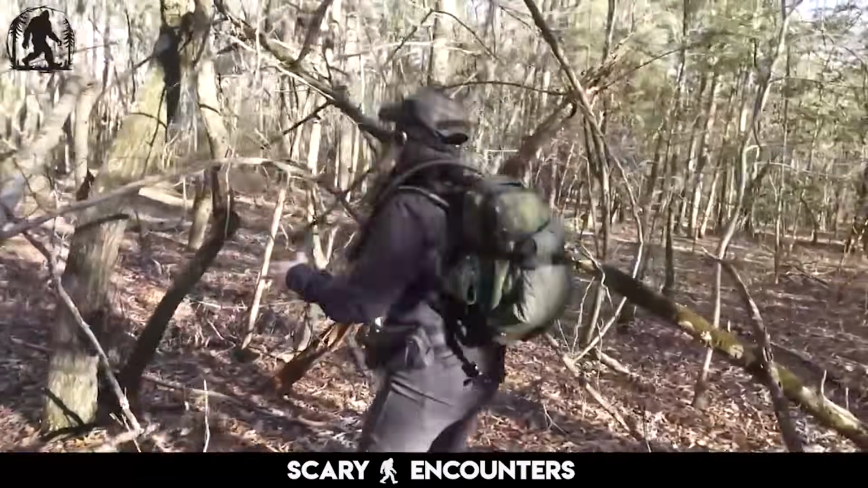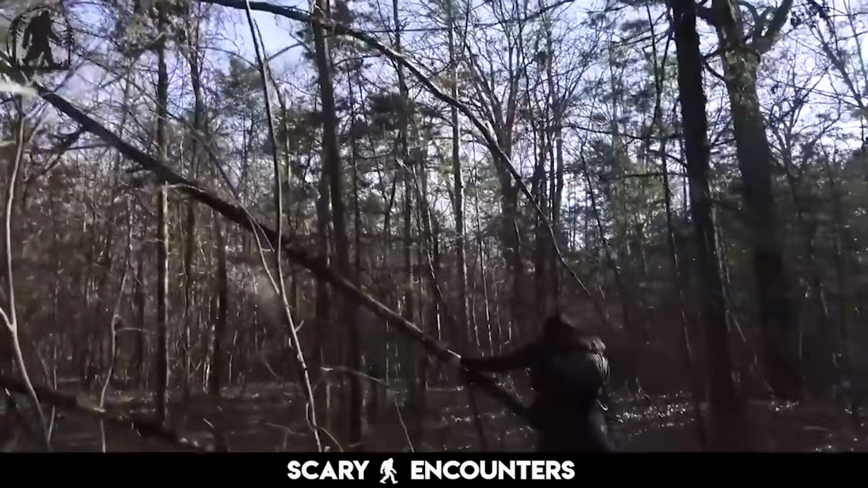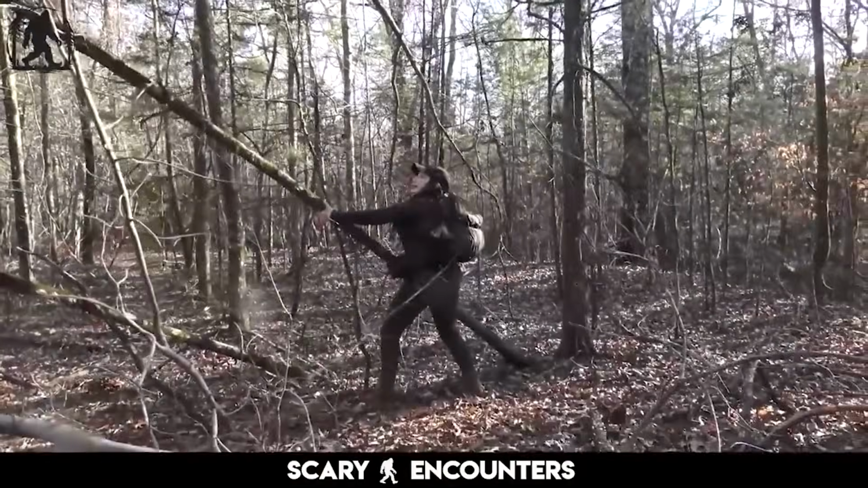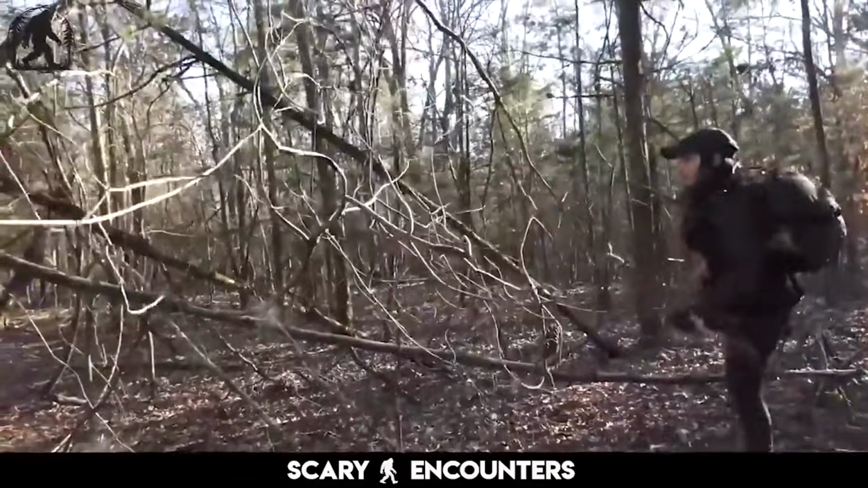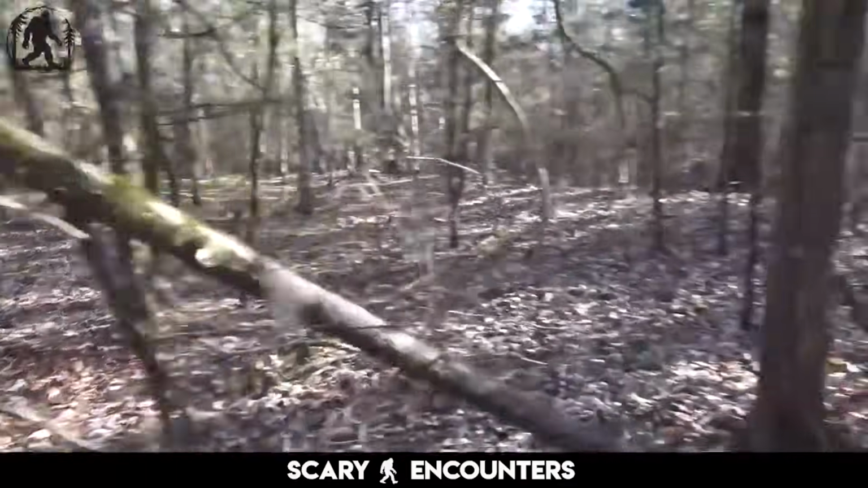Okay, so we got kind of a weird situation right here just adjacent to that other one. That is a dead tree. The one that's arched is dead. The roots were pulled out of the ground. The root ball is still attached. We're going to head over there in 1 second.